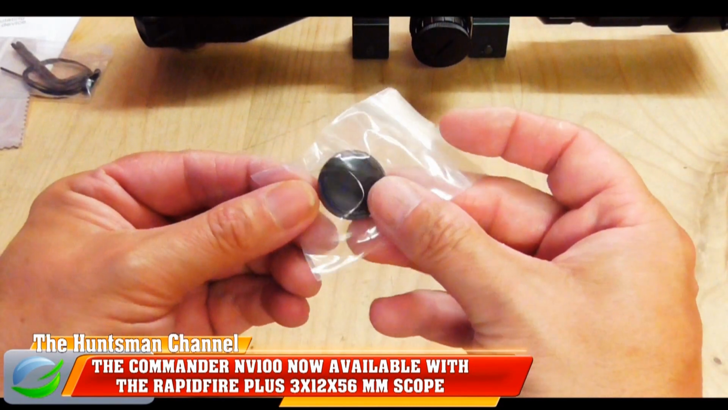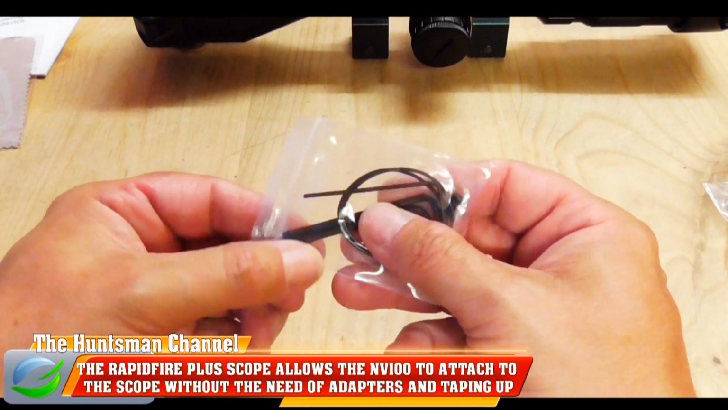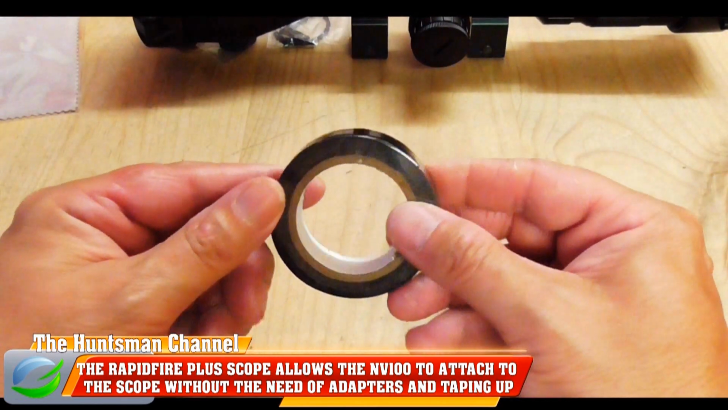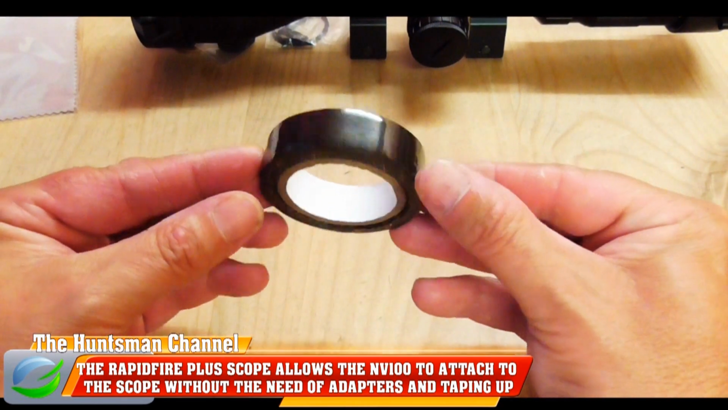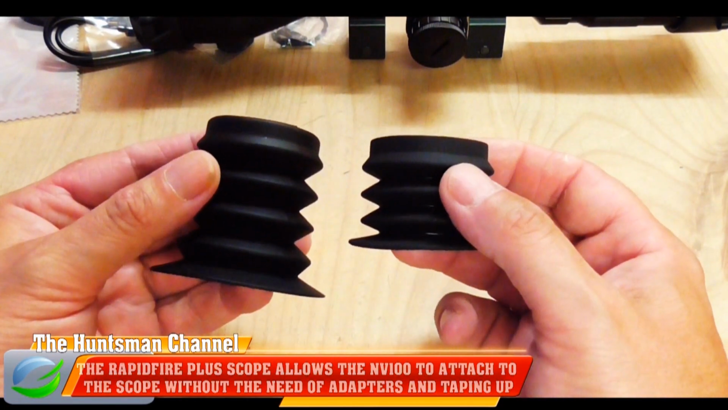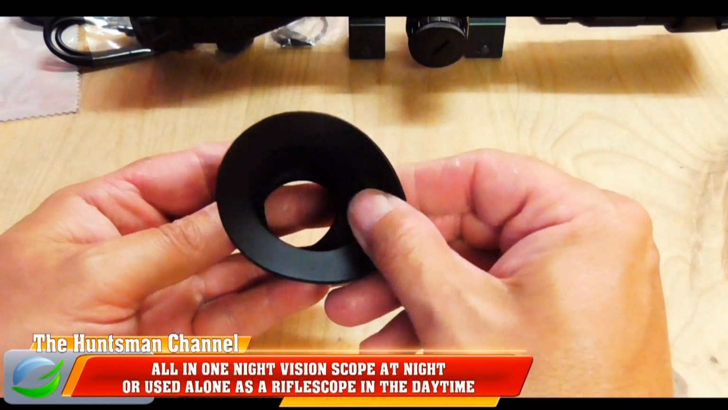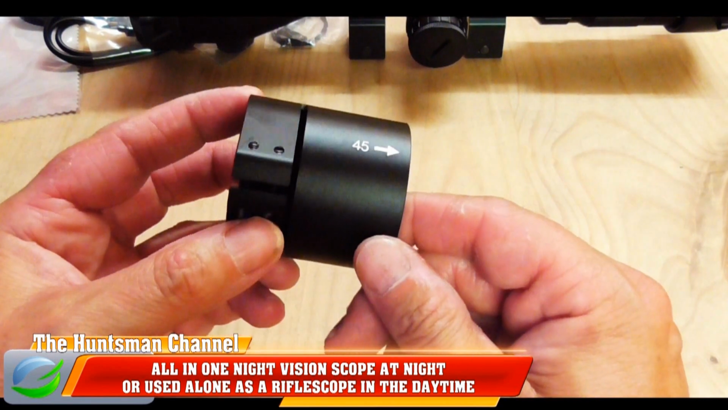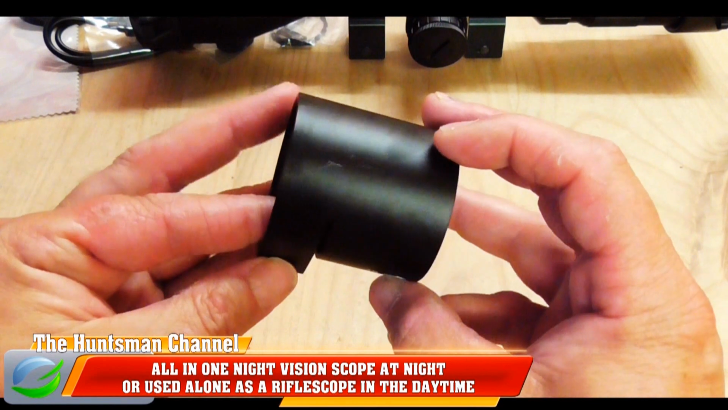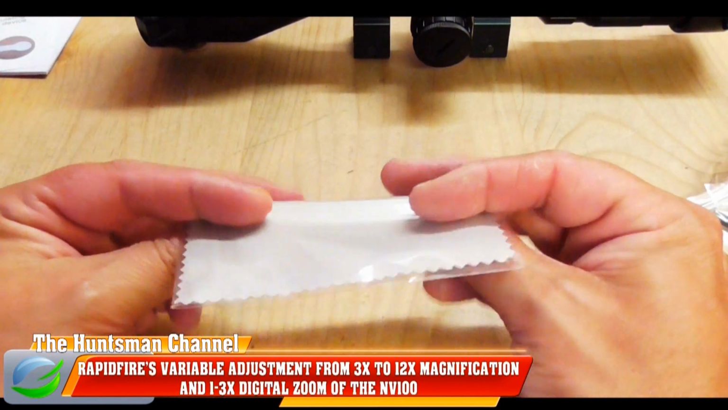So in the box we have the spare O-rings as standard, Allen keys, various sizes, and we have the USB charging cable. And we've got one roll of tape. Essentially, the Commander NV100 is connected using the supplied 45mm bayonet to your scope. Now you get two spare soft rubber eyepieces. One is already fitted to the Commander, which I find adequate. Included in the Commander Plus there is one scope adapter bayonet, 45mm, and will fit more scopes. The tape included you will need.